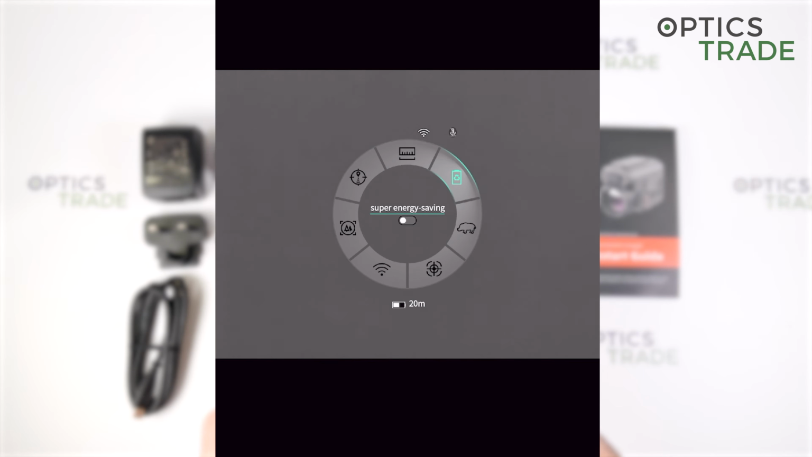Then next one is super energy saving mode. When we enable it, then the display brightness drops to 20%. The Wi-Fi, hotspot tracking and outline modes are disabled to save the energy, but in my opinion it is not needed, because with these two batteries the device runs 10 hours or even longer.